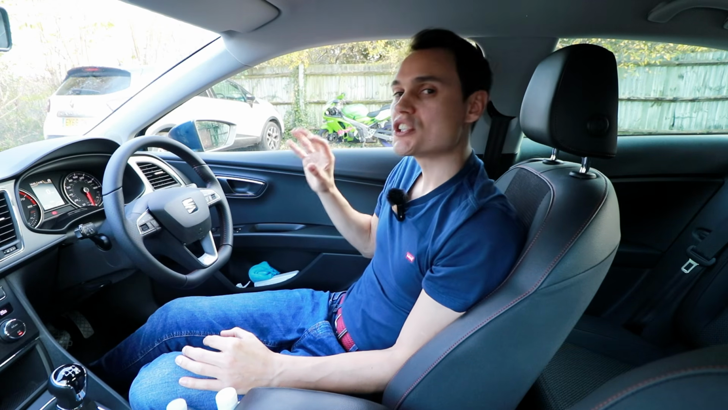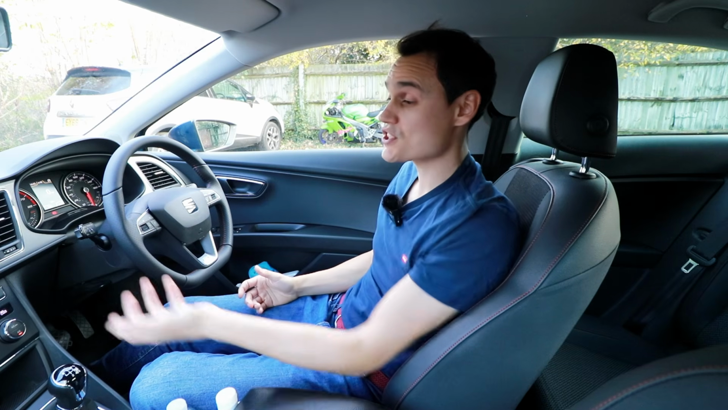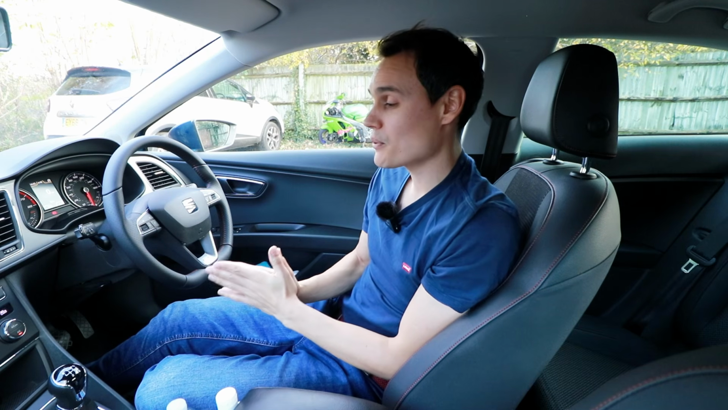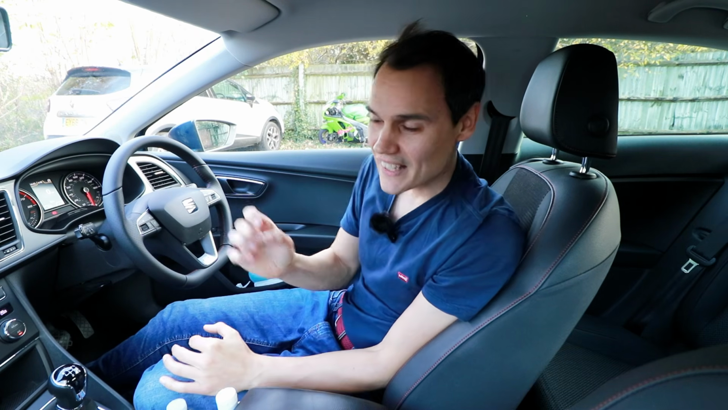If you have an old dumb system or even a new dumb system where you don't have climate control, you just have higher fan, lower fan and hot and cold, then yes, you want to cycle it yourself, because when you press the air conditioning button, the AC compressor's on full pelt, and you don't want it on full pelt all the time because it does use more fuel.